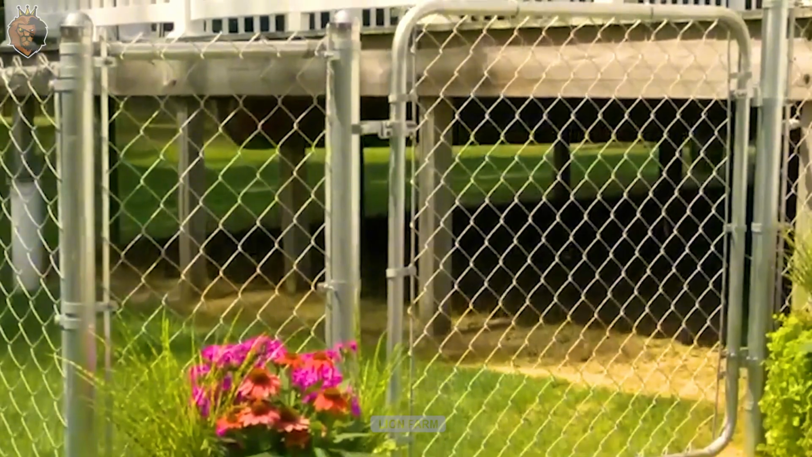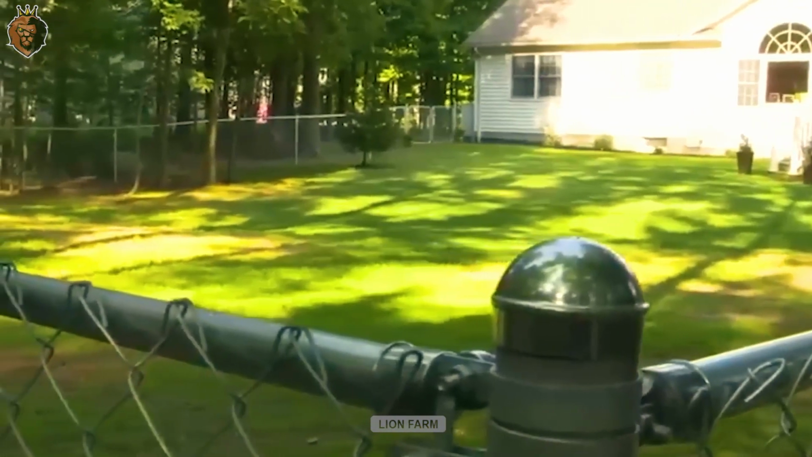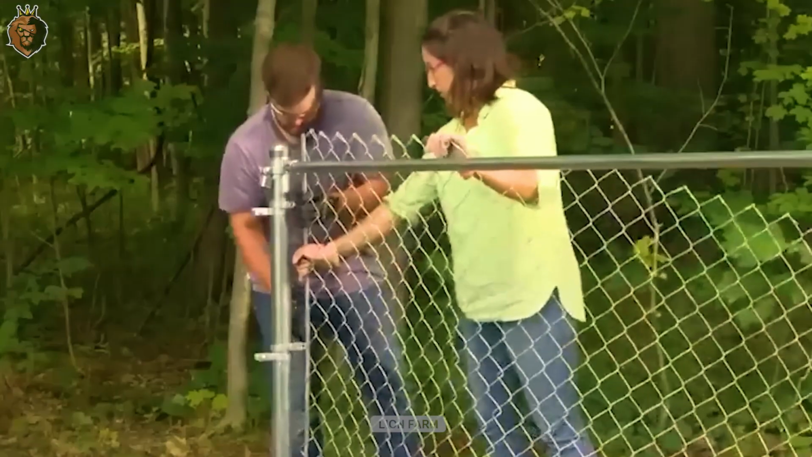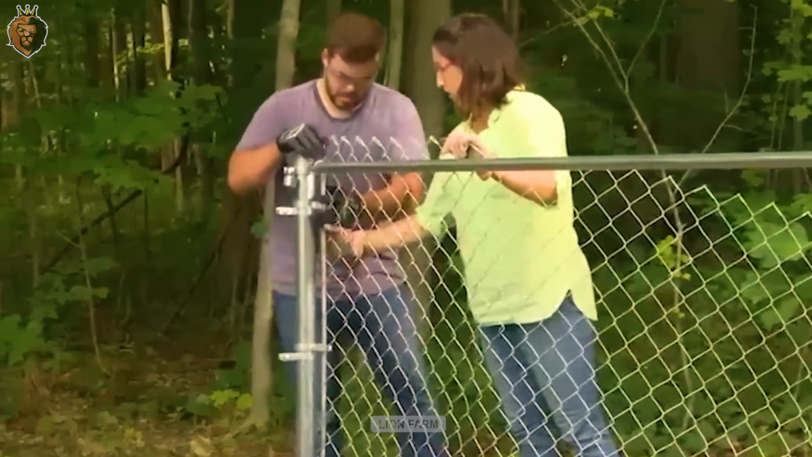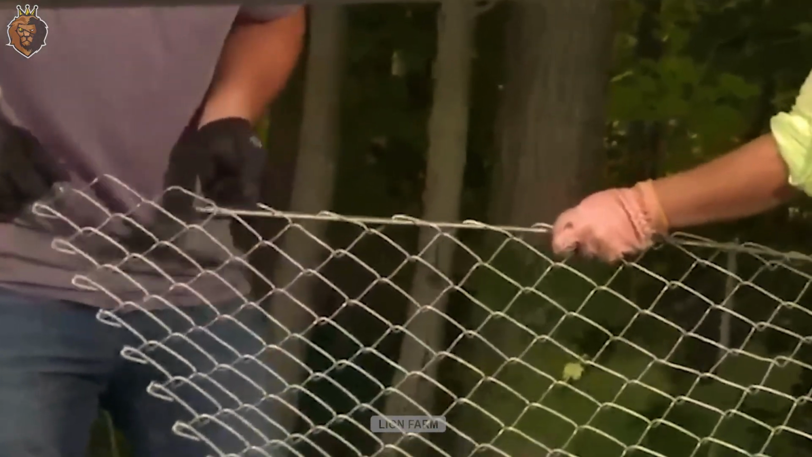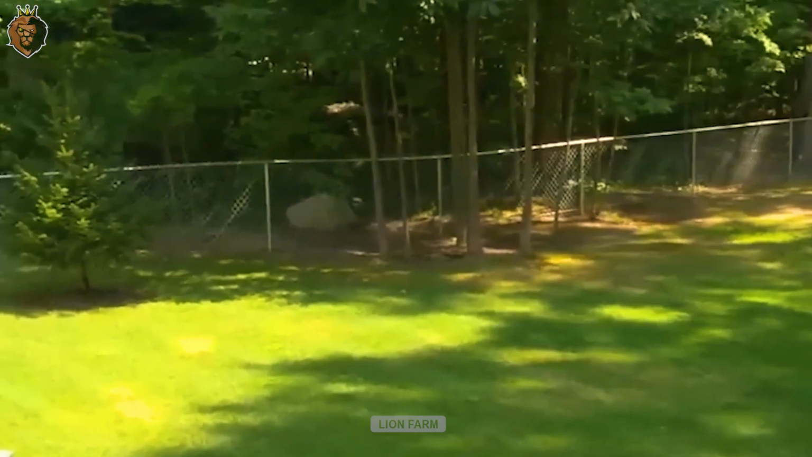To combat the damage and environmental pollution caused by wild boars, Canadian residents have installed galvanized steel fences to prevent them from entering residential areas. These fences are designed to be sturdy, regularly maintained, and have a lifespan of up to 20 years, effectively limiting wild boar intrusions.